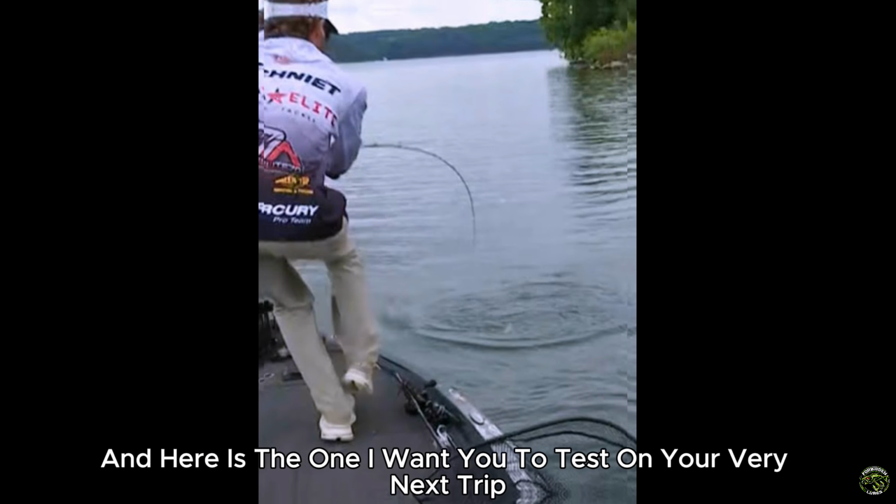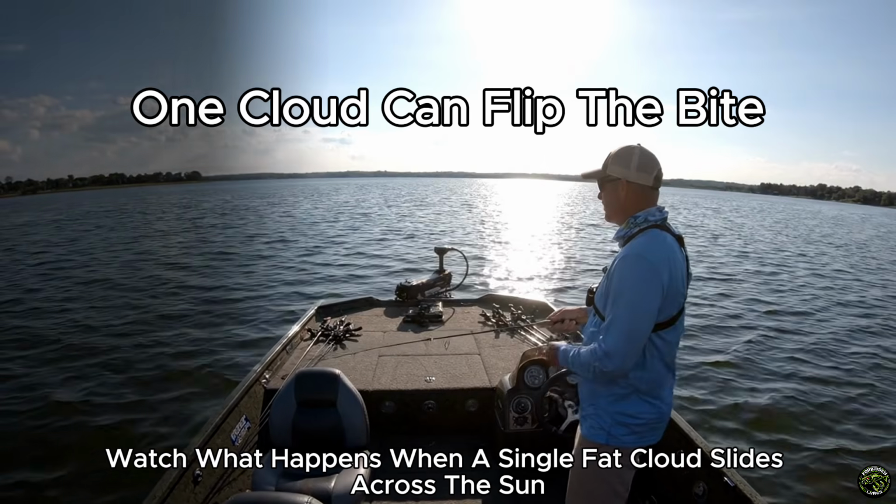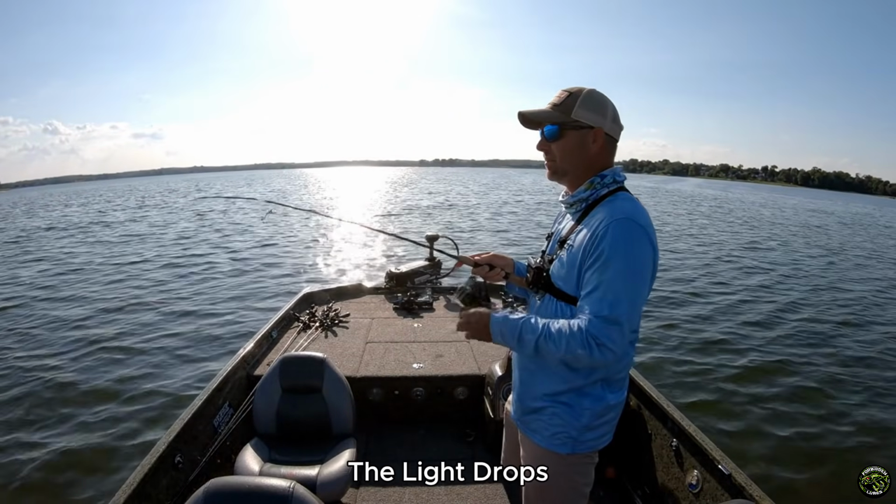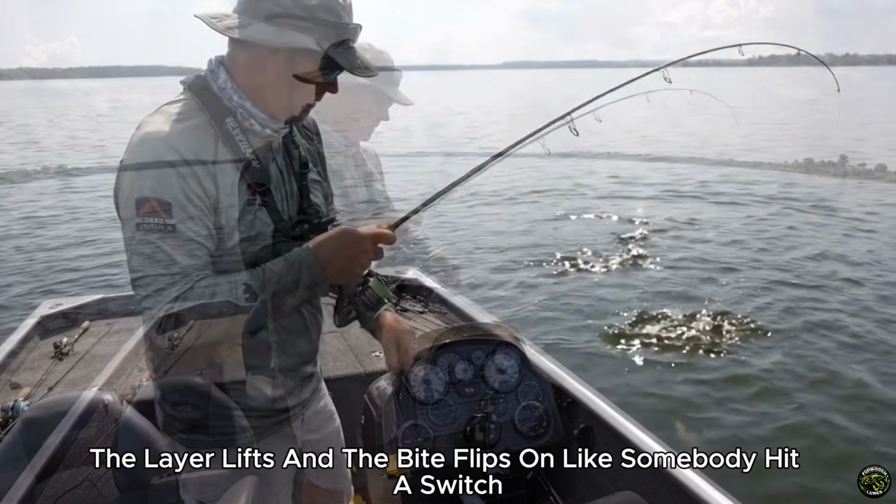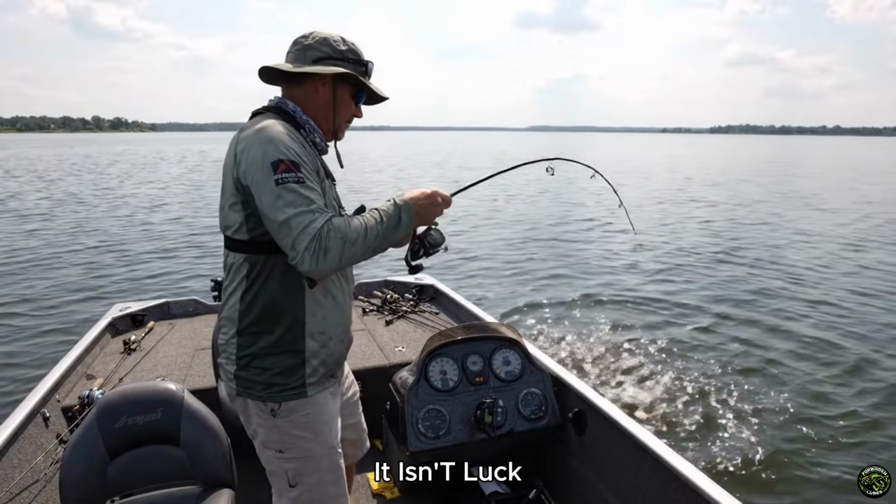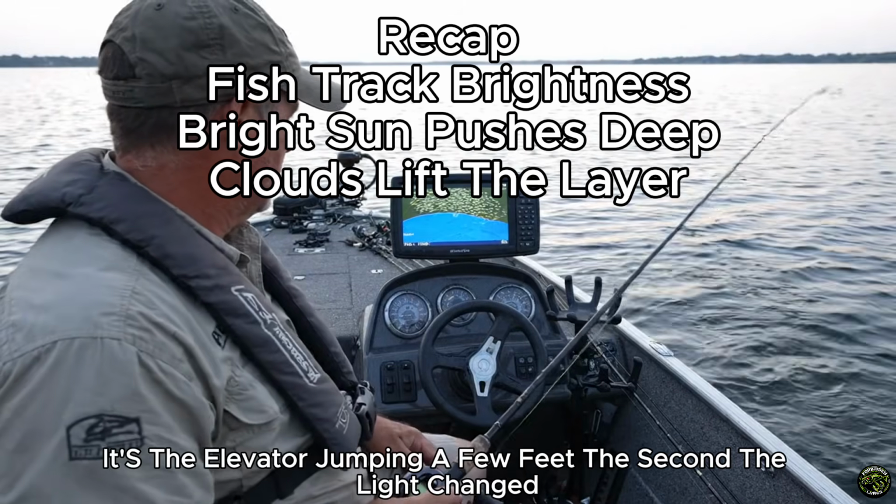And here is the one I want you to test on your very next trip. Watch what happens when a single fat cloud slides across the sun on an otherwise bright day. The light drops, the layer lifts, and the bite flips on like somebody hit a switch. Anglers have felt that their whole lives and called it luck. It isn't luck. It's the elevator jumping a few feet the second the light changed.